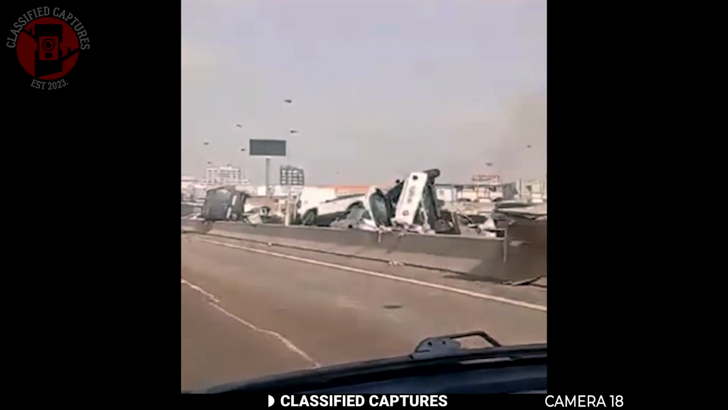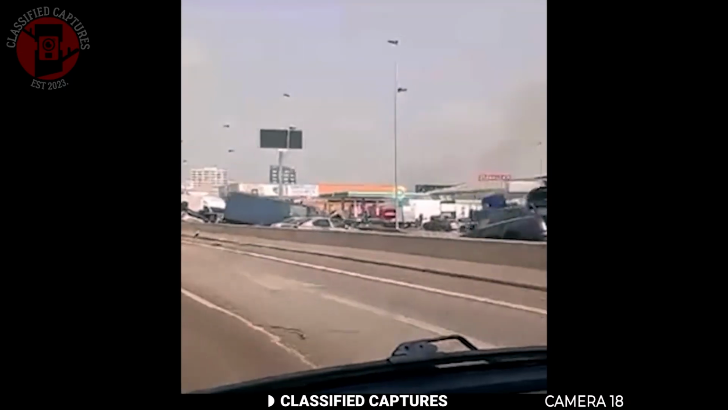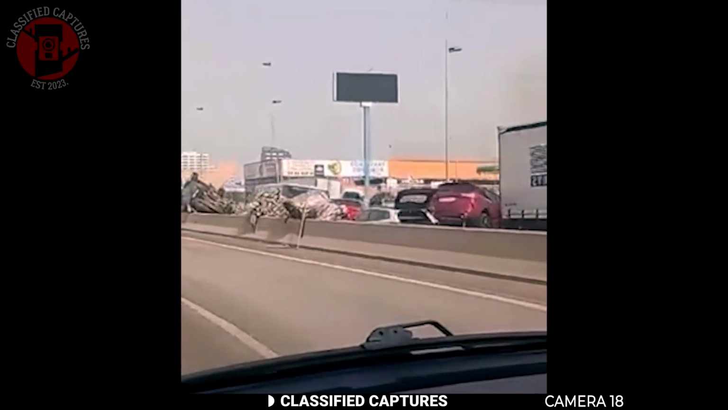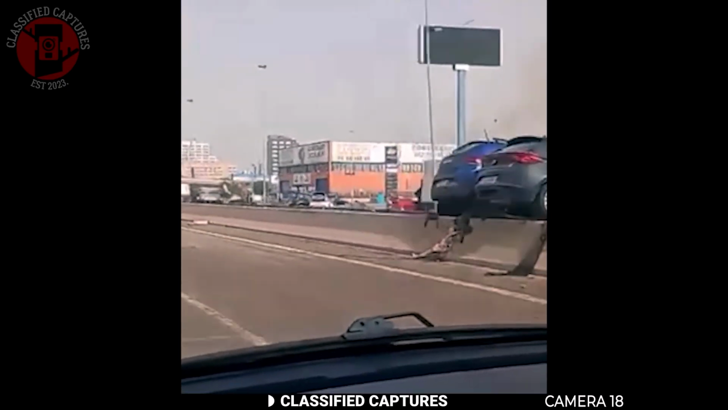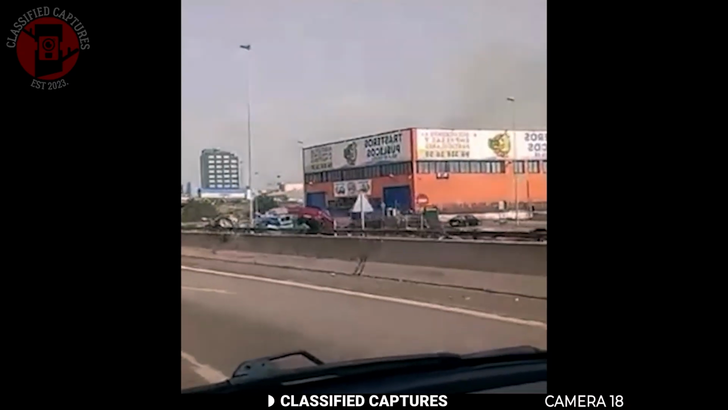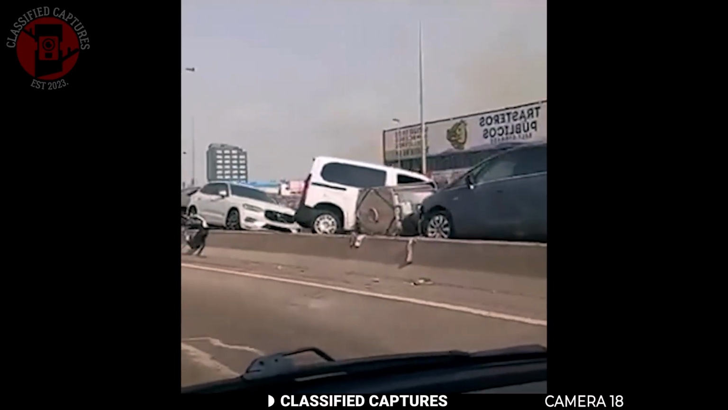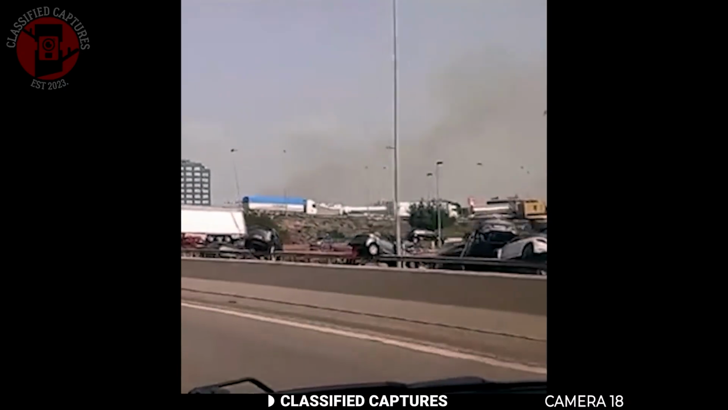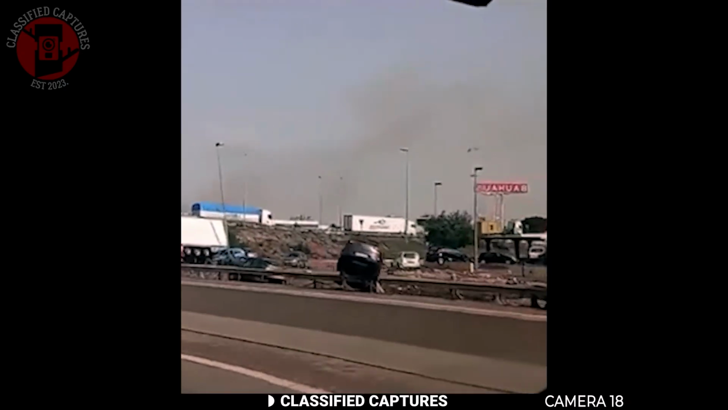This is definitely not a scene you see every day. A man driving on the streets of Valencia came across a shocking and eerie scene. In the opposite lane, cars were scattered all over. Some flipped upside down, others resting on their sides. It looked as if a tornado had selectively wreaked havoc on just one side of the road.